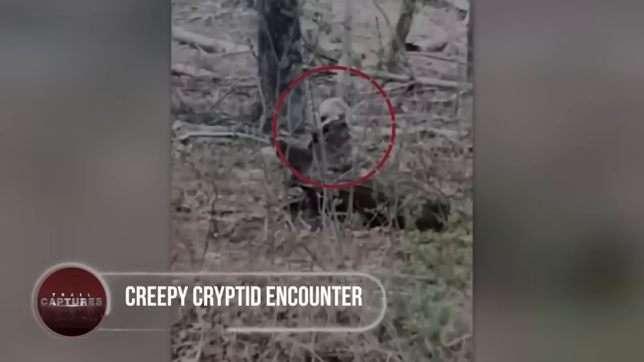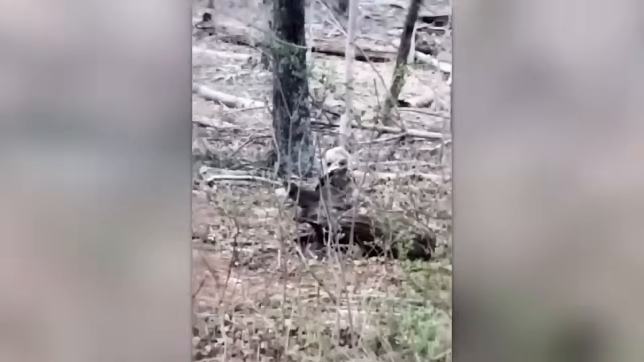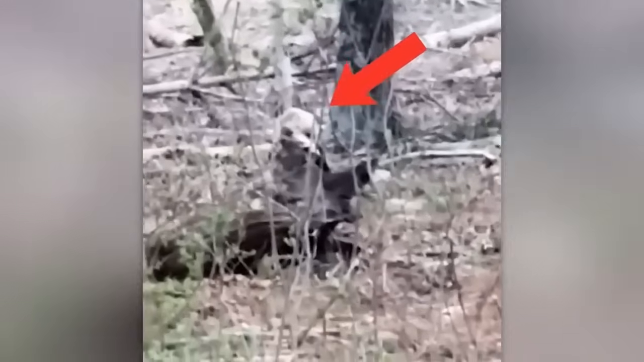Creepy cryptid encounter. Is this a bird of some kind or just a horribly looking rodent? While out for an adventure, a tourist encountered a creepy looking animal that was hiding behind a dried up tree trunk in the Appalachian Mountains of North America. Its face looked as if it were deformed, with something like a beak on the face. The intentions of this animal were unclear, as it never moved much besides keeping its eyes locked onto the recorder. With the behavior as such, the tourist described it to be an unrecognizable animal that was later pronounced to be a cryptid.